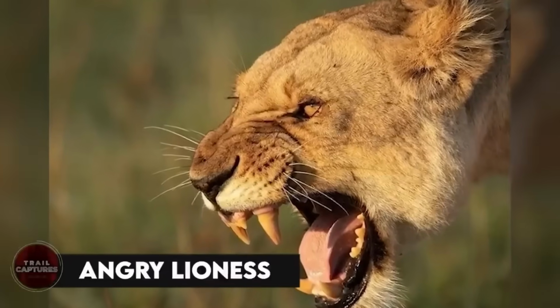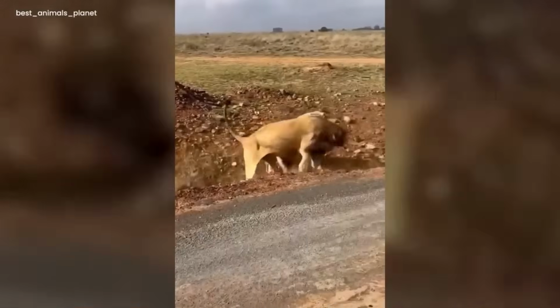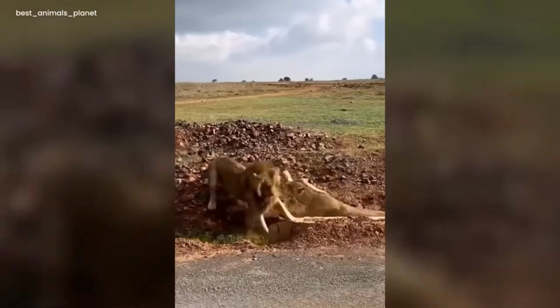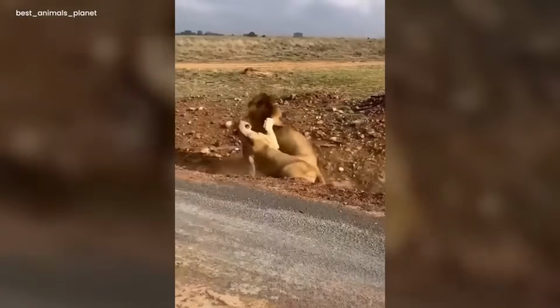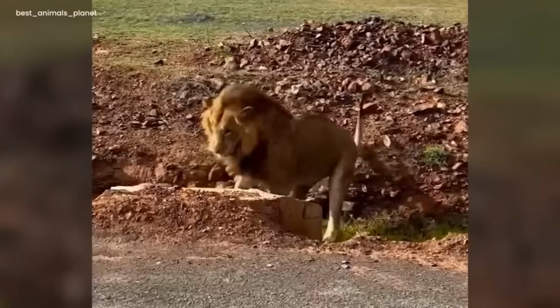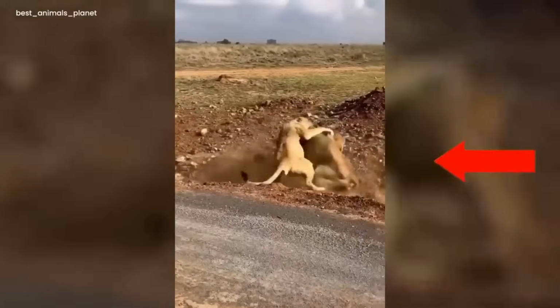Angry lioness. This video shows one of the most rare sightings ever captured on camera. In the beginning, we see a lion behind a huge rock, and suddenly it is attacked by a lioness whom it went close to. The lioness growls at him and attacks him with her claws.